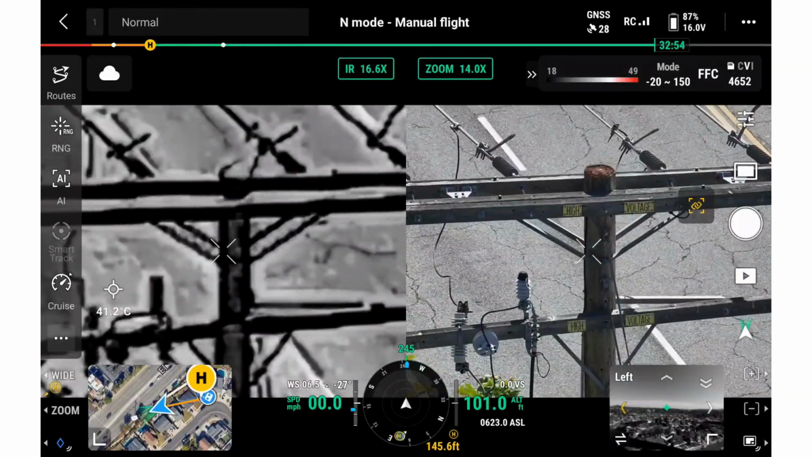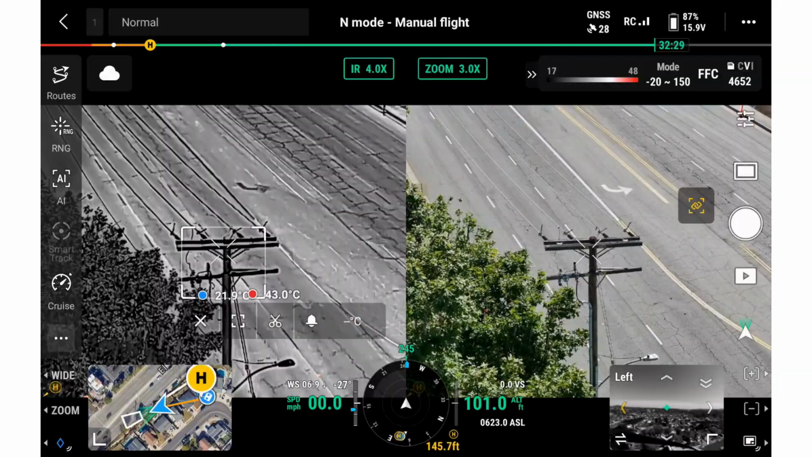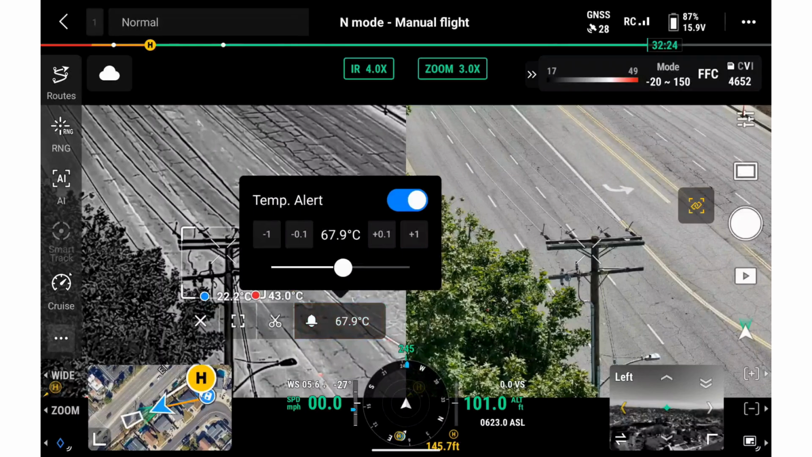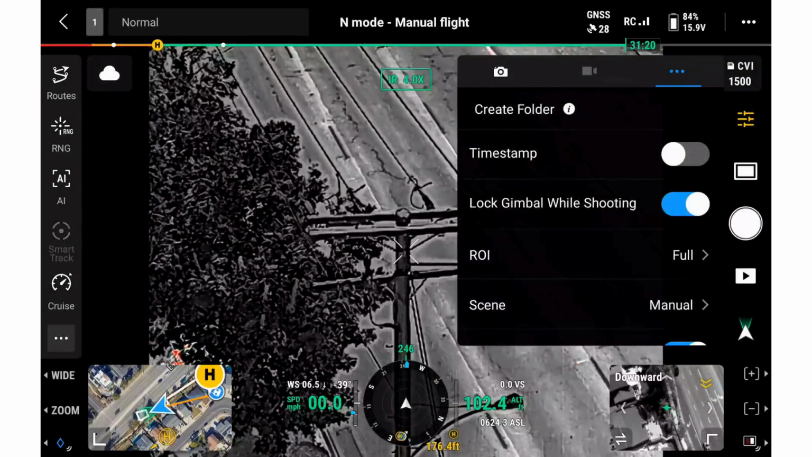For more precise analysis, we can draw a temperature box over an area of interest to view temperature readings within that region. We can also set a temperature alarm to notify us when a target exceeds a defined threshold. Additional thermal tools are also available.